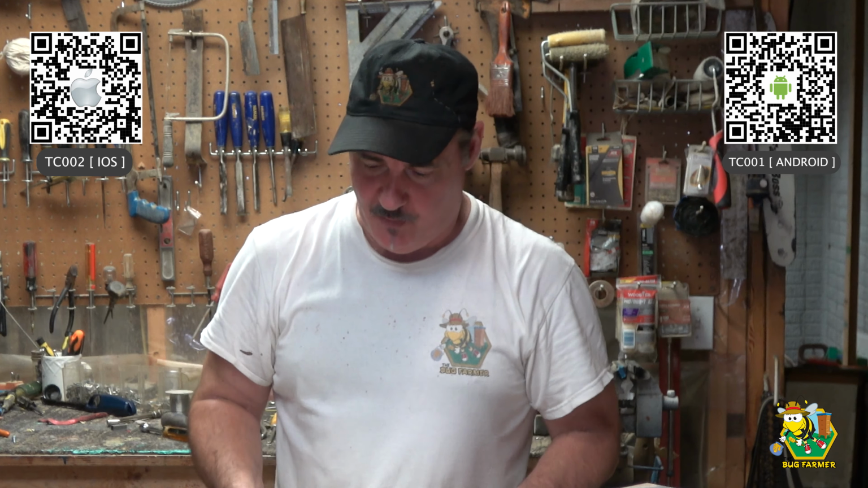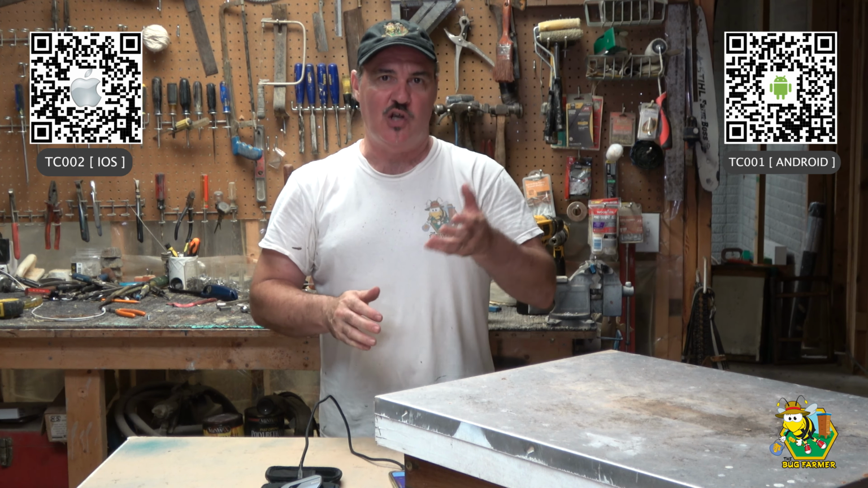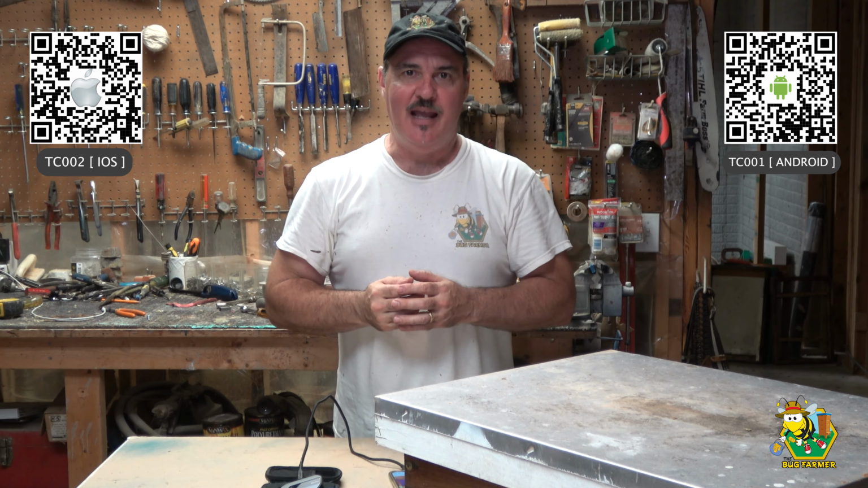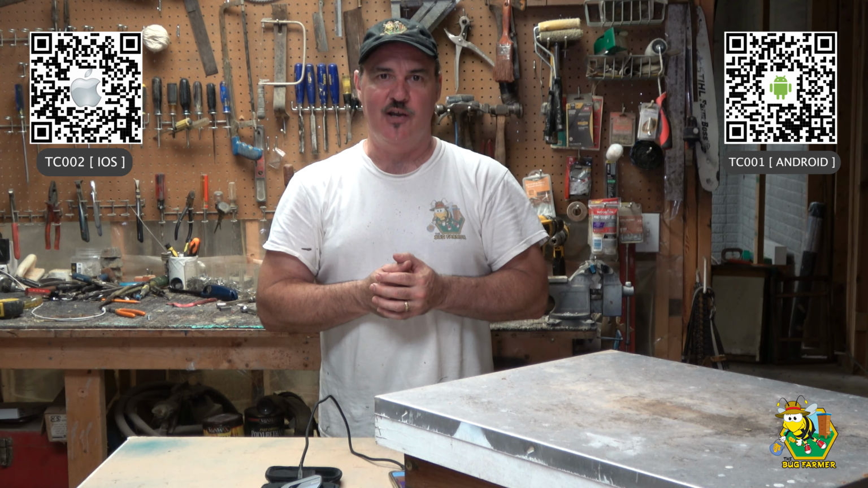Okay, this device is everything that I thought it would be, and probably a little bit more. Now, if you are interested in getting this device, it's the TC002 is the one that I have. There's also a TC001, and that is the one that goes with the Android phones. I will put the QR codes on the screen, and you will be able to just scan them with your phone. It will take you right to the site. You'll be able to have a look at it.